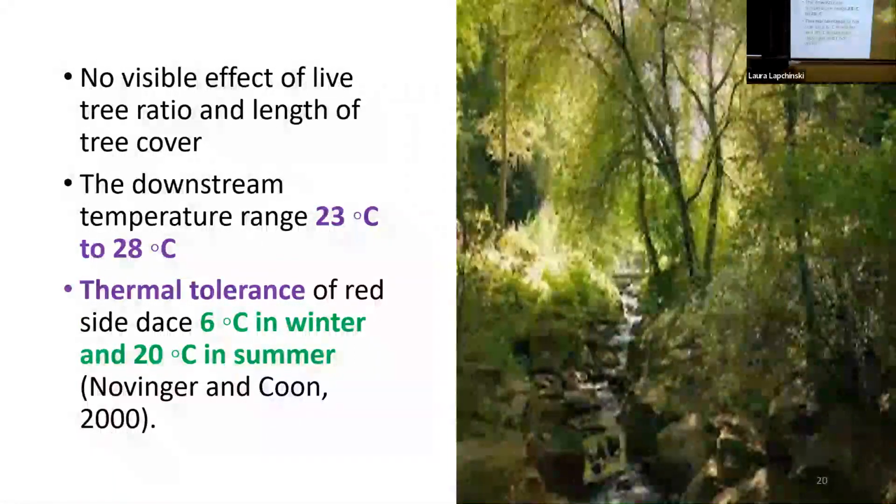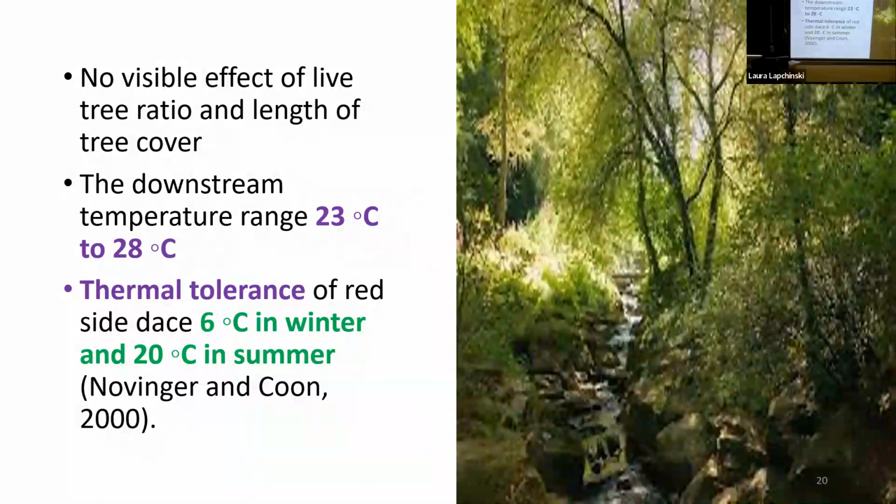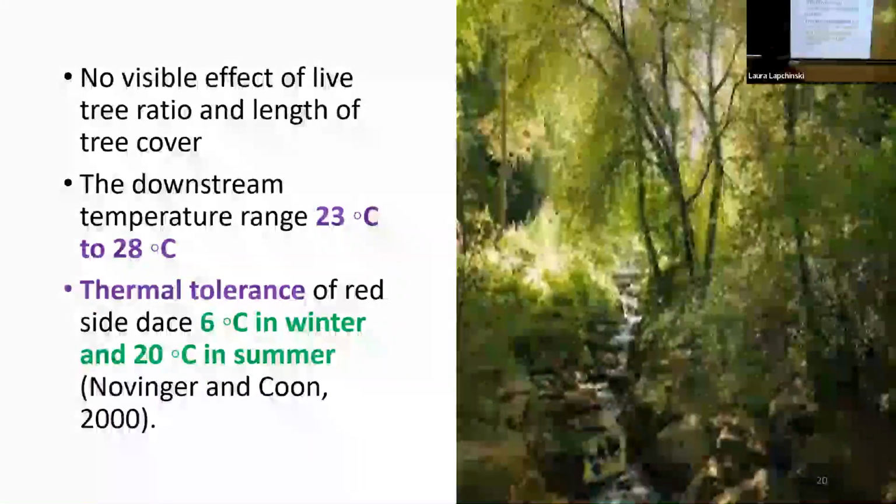Our result indicates that the downstream temperature ranges between 23 to 28 degrees Celsius, but the thermal tolerance of redside dace is 6 degrees in winter and 20 degrees in summer, which concludes that even though we have a positive result that tree cover has a cooling effect on downstream temperature, it is not enough for the survival of the redside dace.